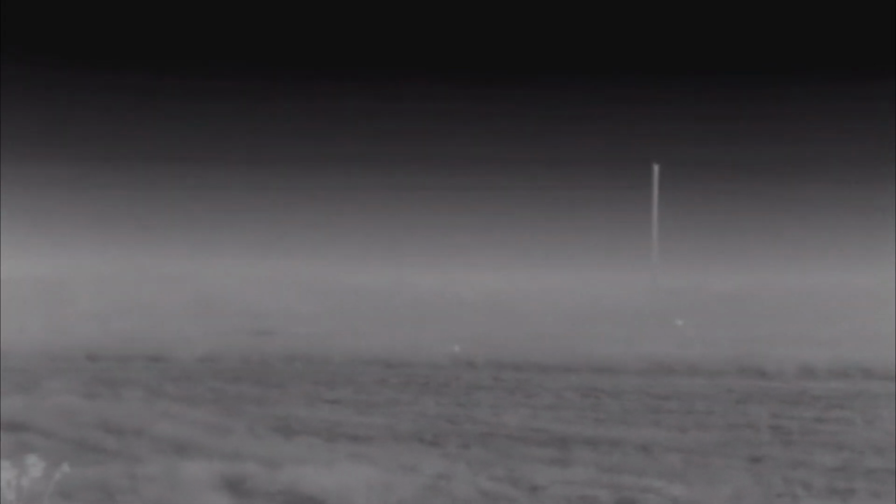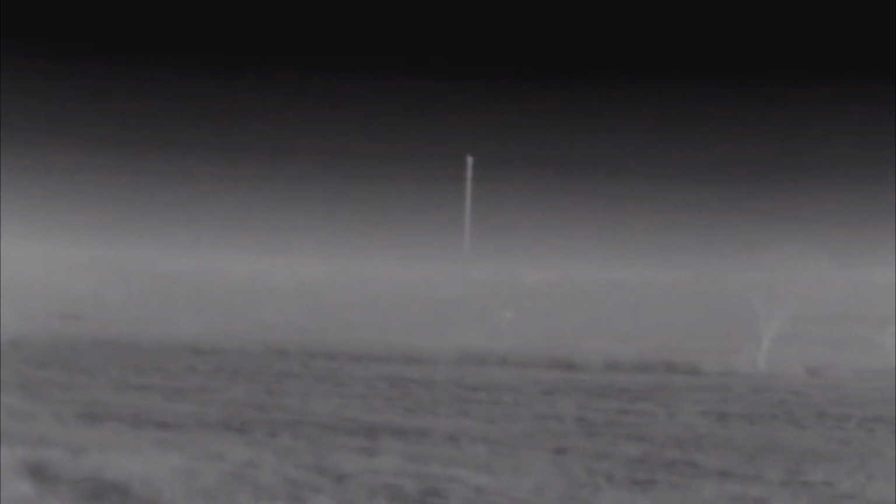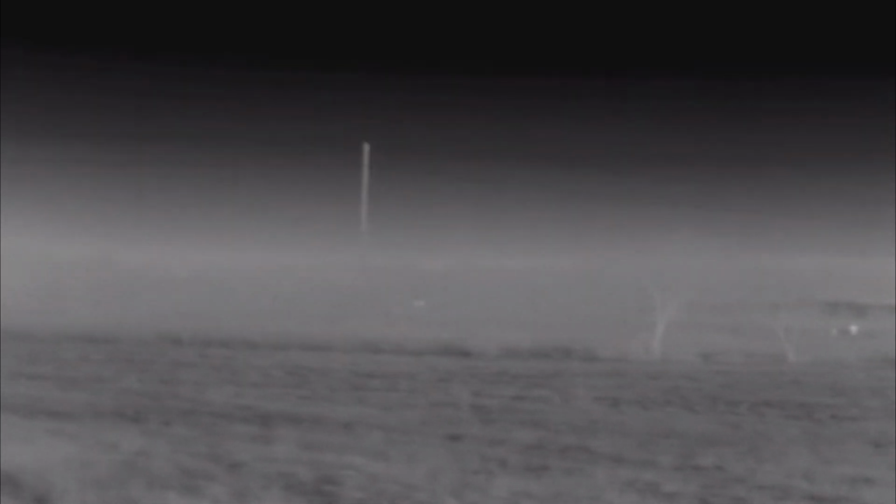He's looking for a hole. I don't know. Oh, there comes a bunch more. To the right. He's looking for a hole to come under. He's coming under. That one's gonna come. That one's coming.